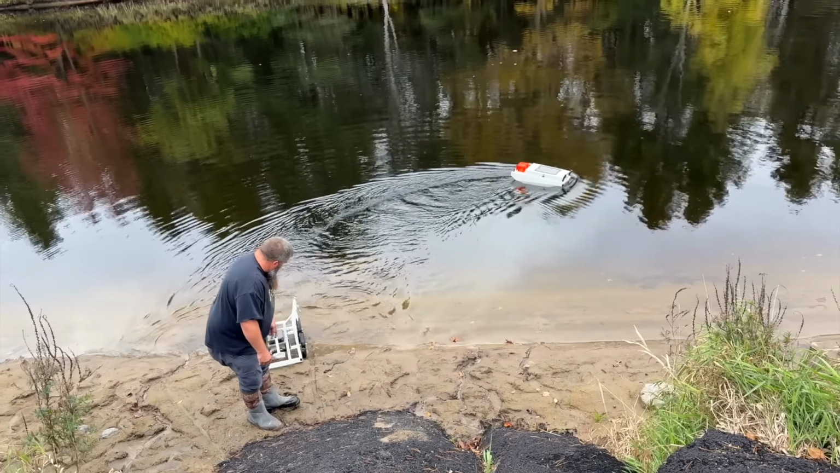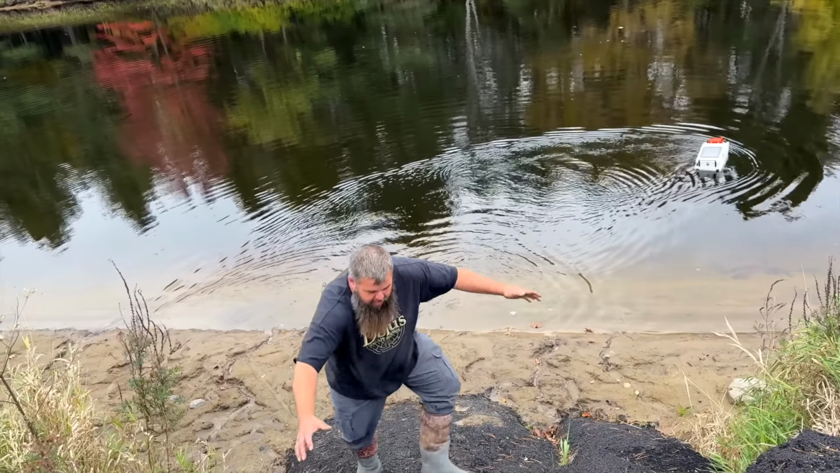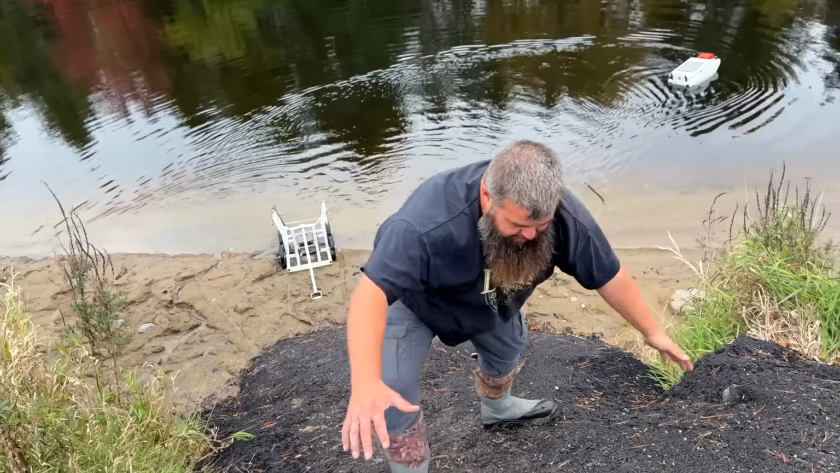So we're gonna get this area checked again. This is just on the other side here of 812 from where we were just at.